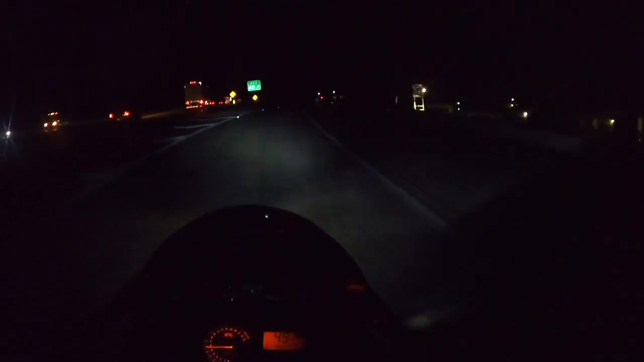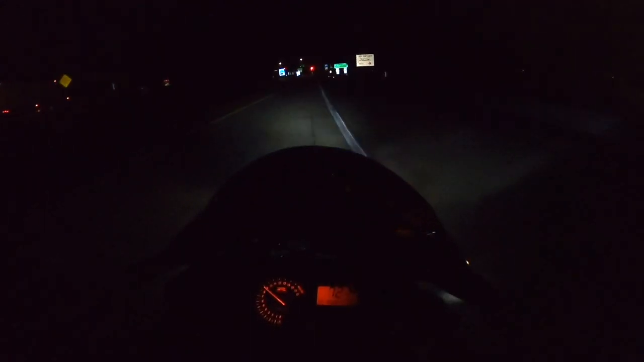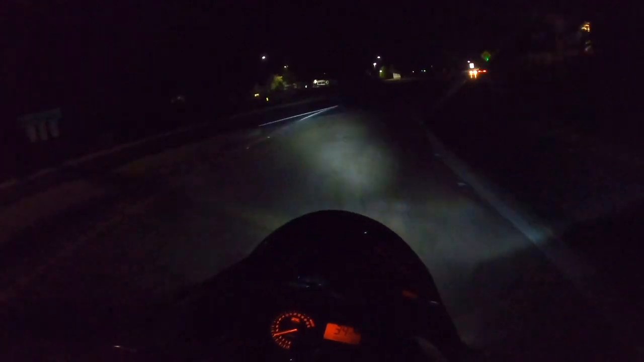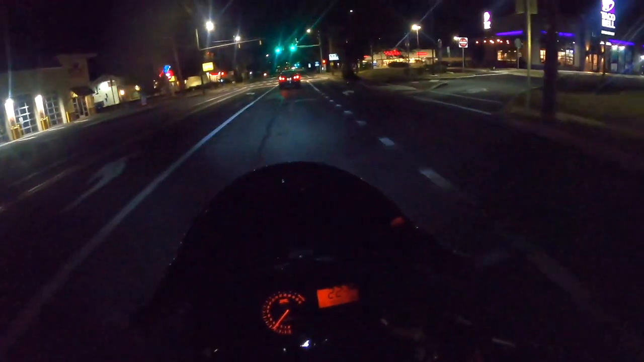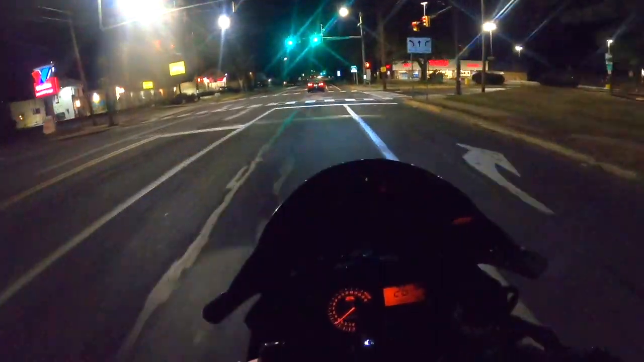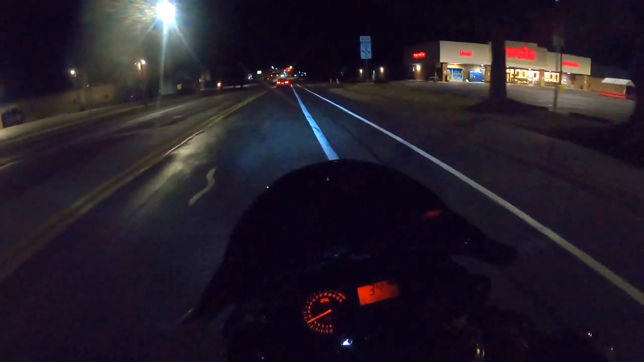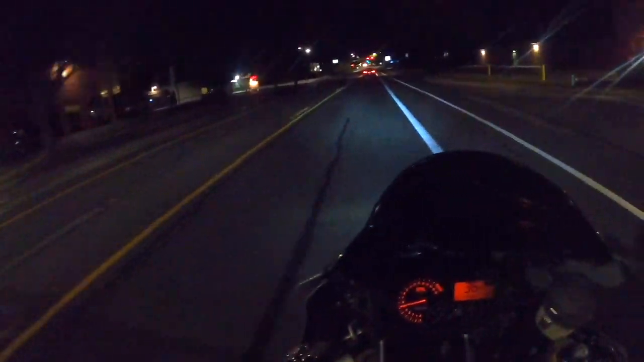Okay, I'm taking the exit. Clutchless downshifts. What do y'all think? These roads are shit. Yeah, I think I'm gonna call it here.